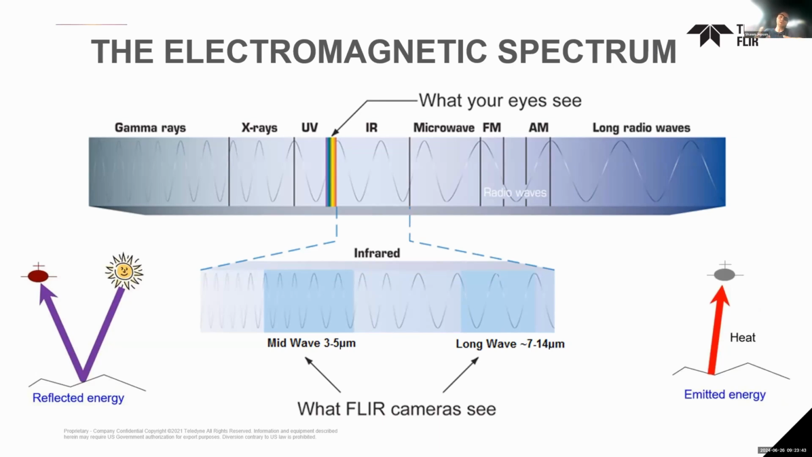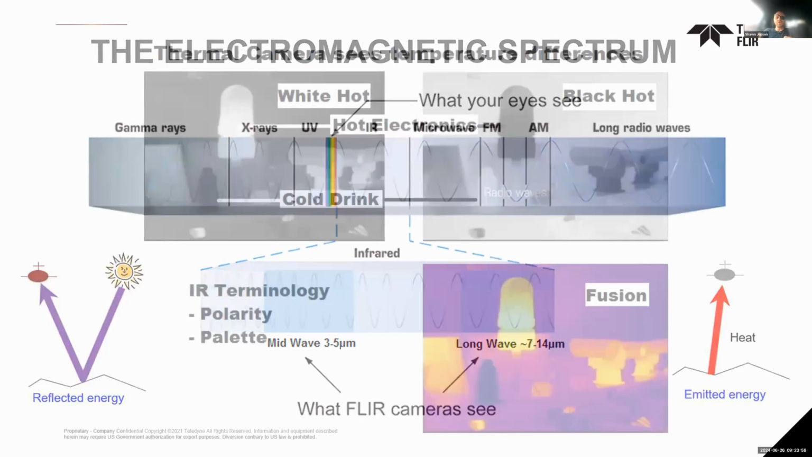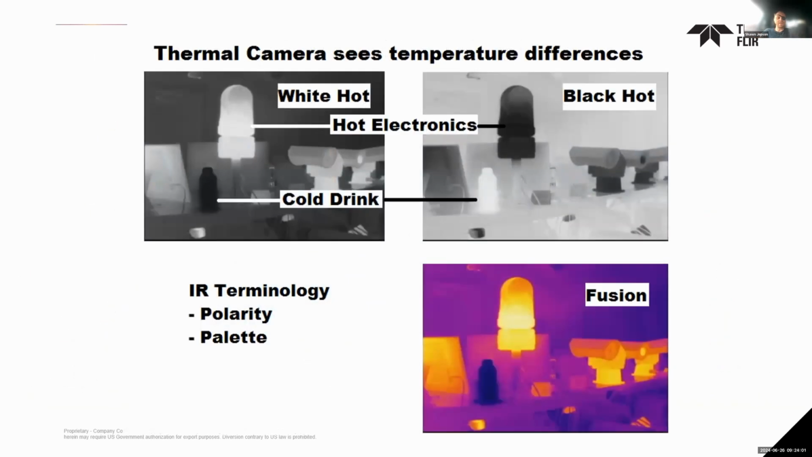And technically calling it a camera isn't even really accurate. It's more of a detector. It's detecting this emitted energy that all objects put off. But to take that energy that we can't see and create an image that we understand, the thermal cameras do a couple of things. I'm just going to highlight a couple of them. One of them is polarity, the other is palette.